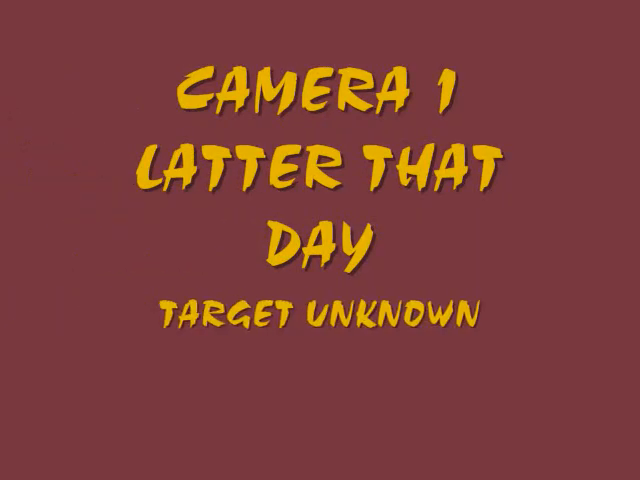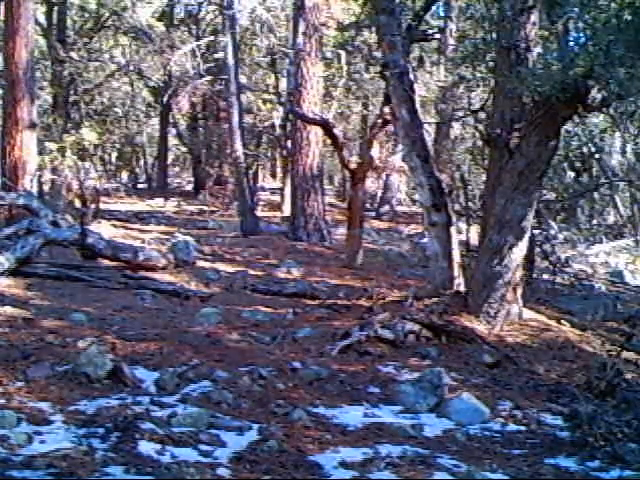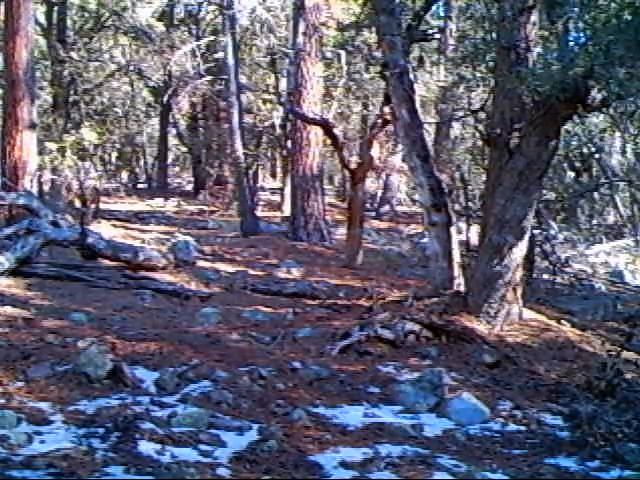Camera 1 again, we get a target unknown. Something, like I said, is tripping the cameras. Whatever it is remaining in the bushes can disappear or remain still so that the movement doesn't show up. On day 26, here I come, bebopping in to pull my cameras down so I can get all the stuff out of them. You can see my size compared to whatever else it was. It was a big critter, whatever it was.